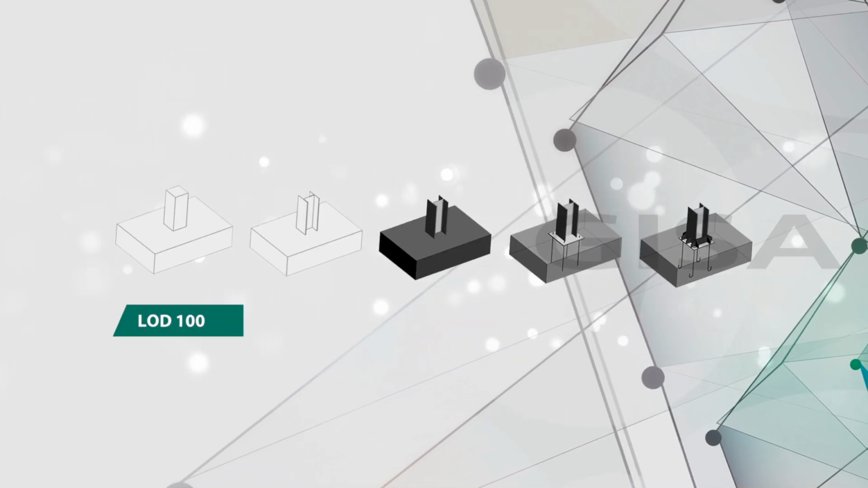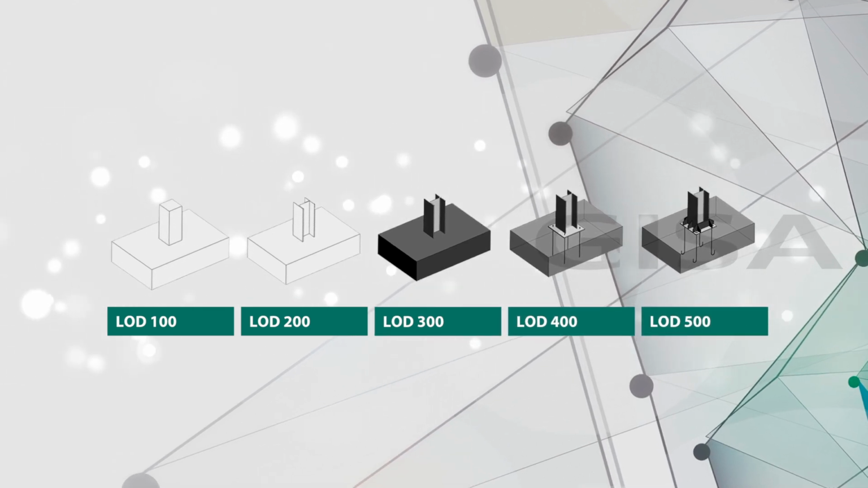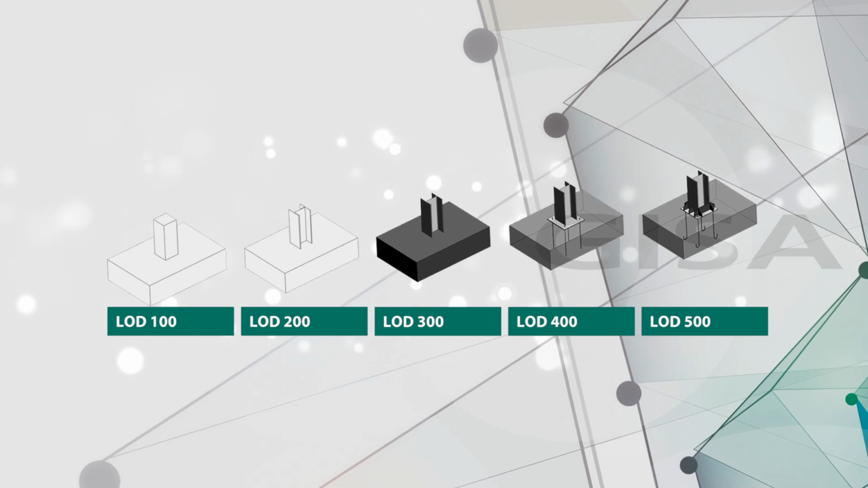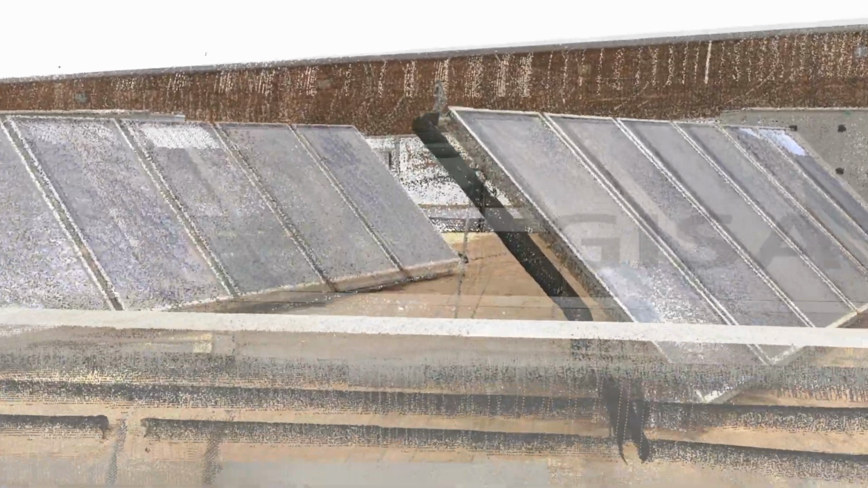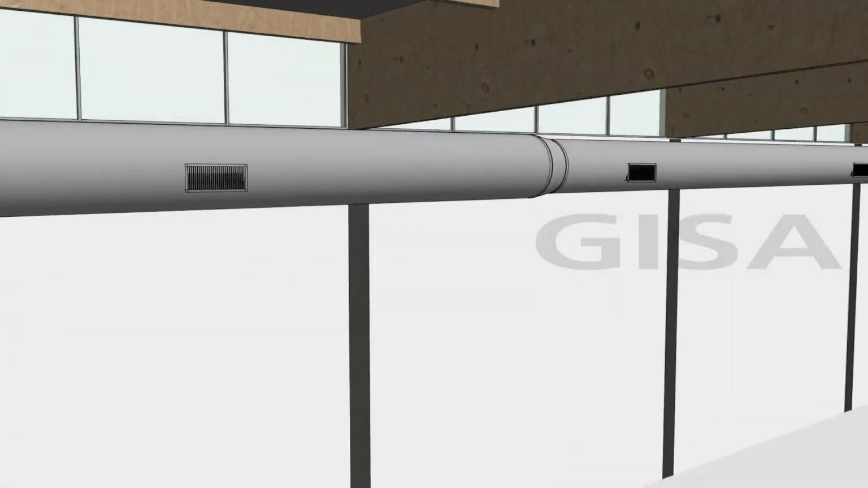The amount of information related to the BIM models is classified through different levels of development called LODs. Depending on the purpose of the mentioned model, it will be necessary to reach one higher level of development or another. By combining point clouds and original drawings of the building project, it is possible to carry out a basic model of architecture, achieving a LOD 200 level of development.